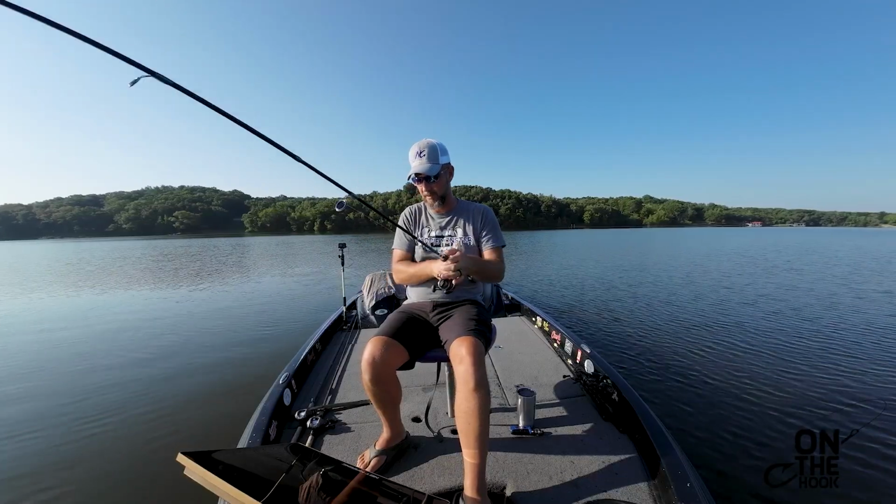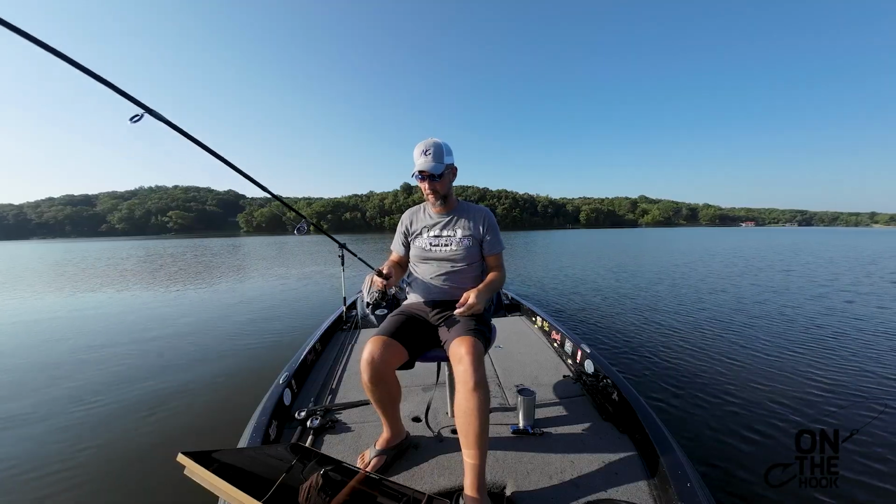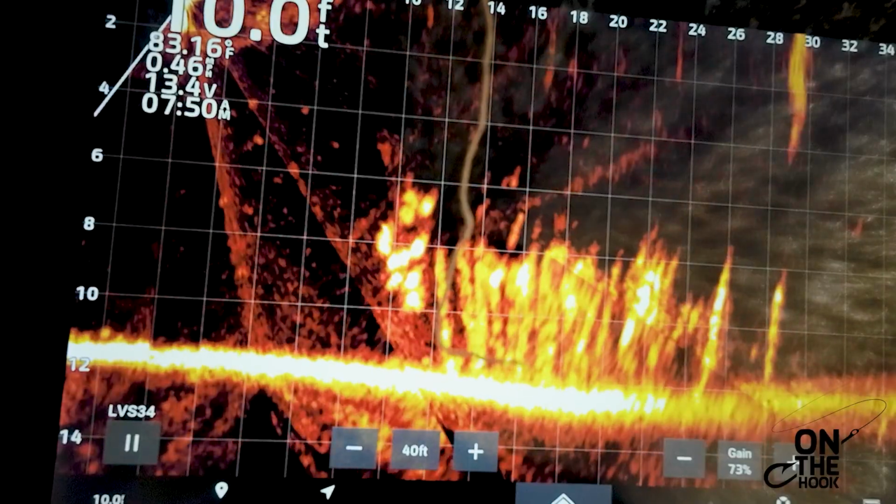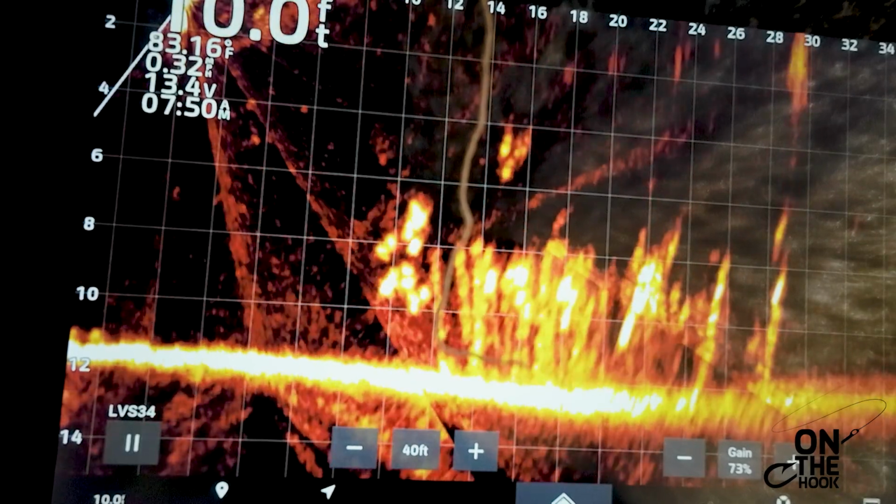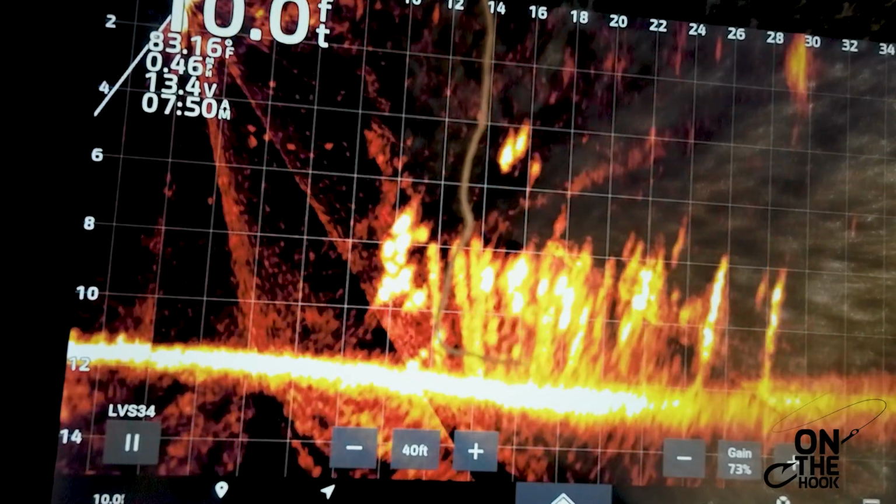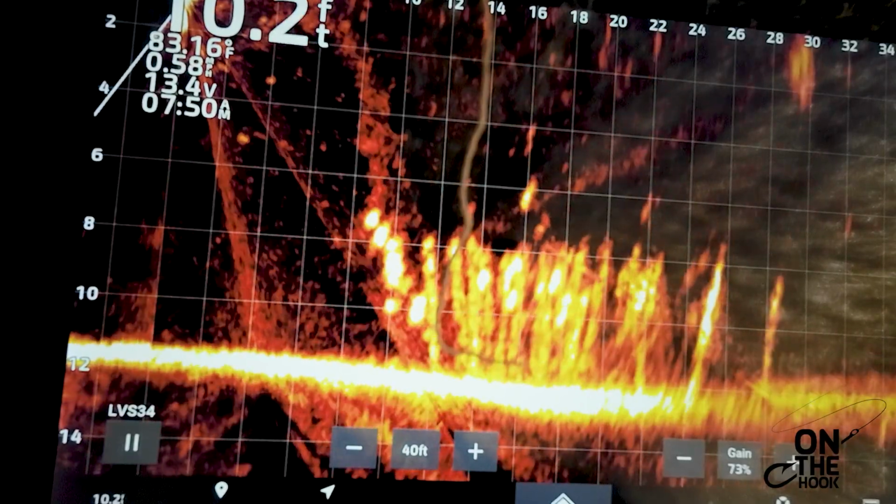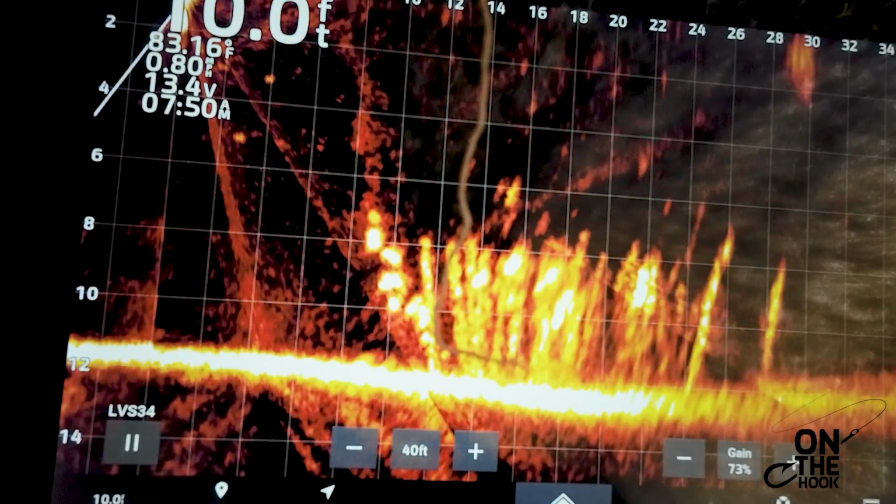I wonder if that's what I'm missing, is a bunch of yellow bass. Because of the way they bite, they're easy to miss. I mean, they do like the same habitat as what crappie do.